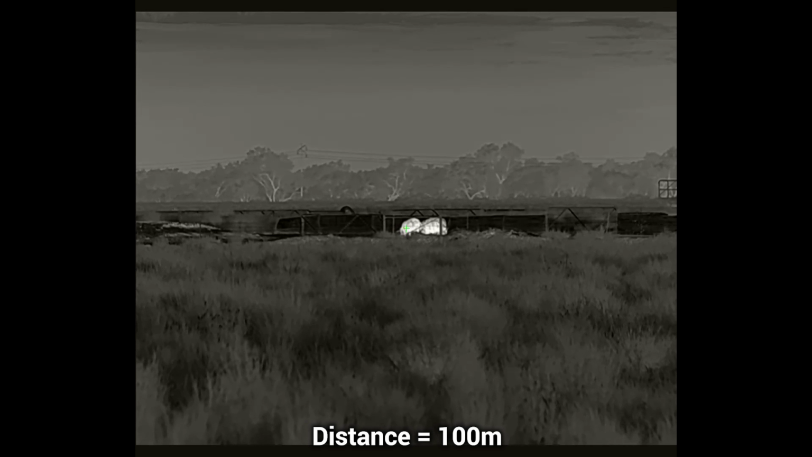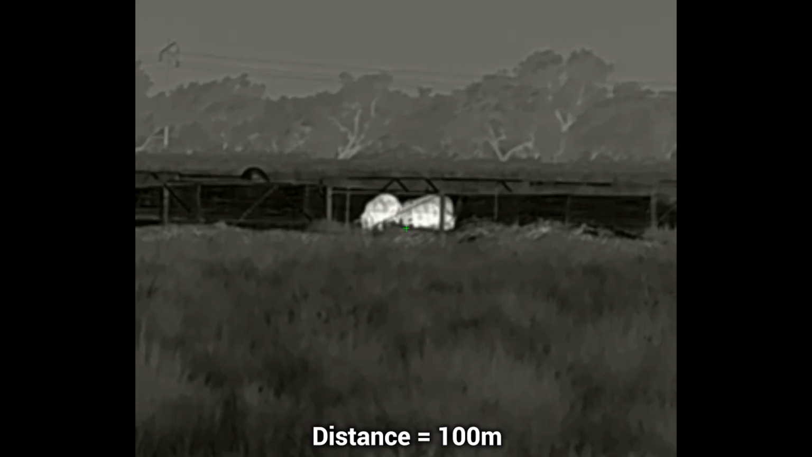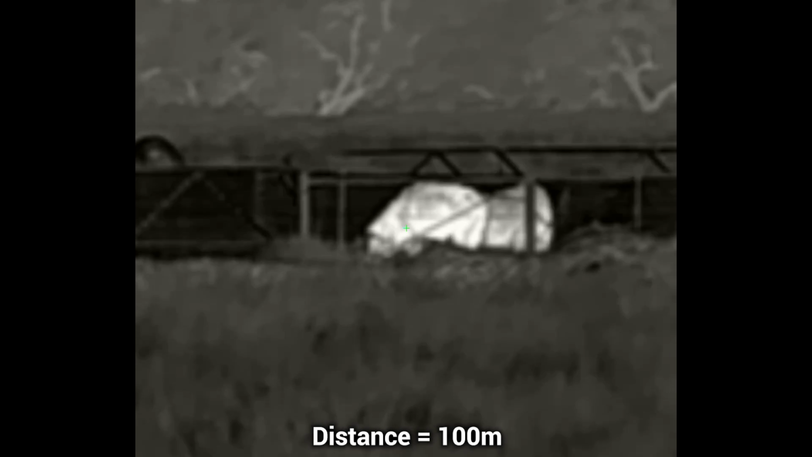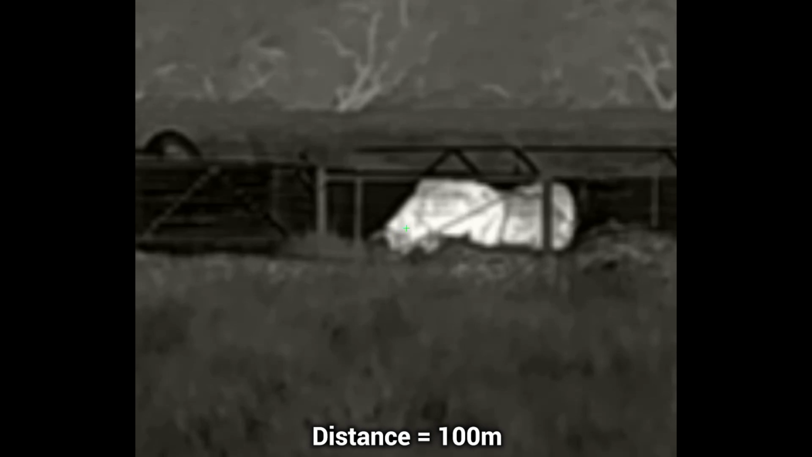Alright, so let's take a look at some pigs. Now these are domestic pigs. I thought it would be easier to get footage of these guys like this. So we're starting out at 100 meters and we're slowly zooming in through the magnification levels. Now I didn't take note of what zoom level I was using for some of these shots.